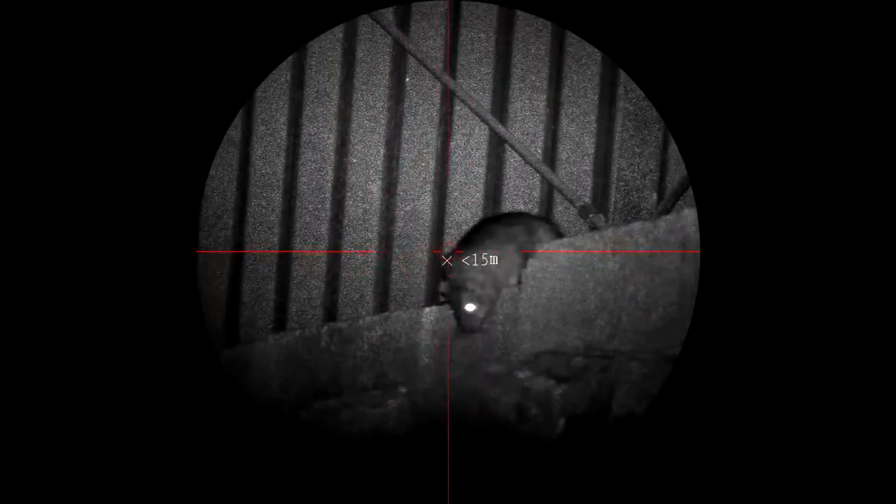Although I didn't get this last rat as it came as close as 10 meters before disappearing into the wall, I've included this footage because I'm going to share this video with the farmer so he knows where they're coming in and out as well.